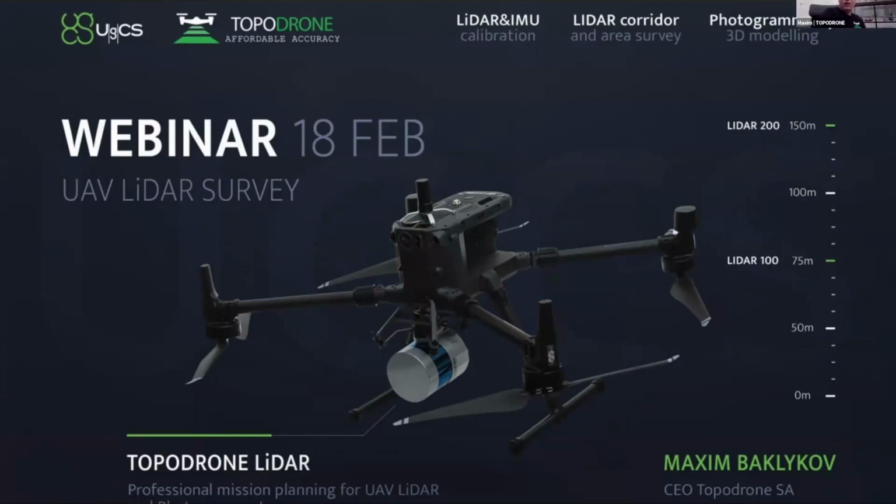Okay, thank you. I would like to start with this slide. It's just a picture which we prepared as a premium slide of our presentation, where we show our latest products. It's a LiDAR. Right now we produce very high precision LiDAR systems, which can be installed on the Matrice 200 and Matrice 300. And finally, we will reach this topic.